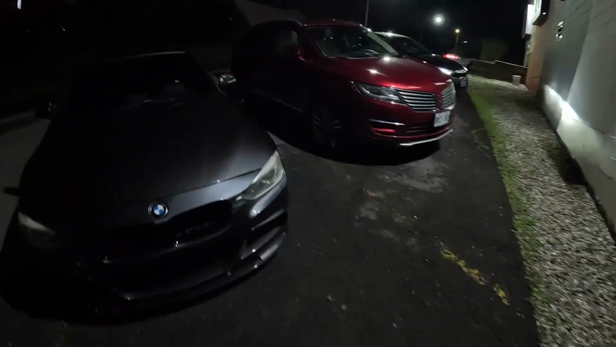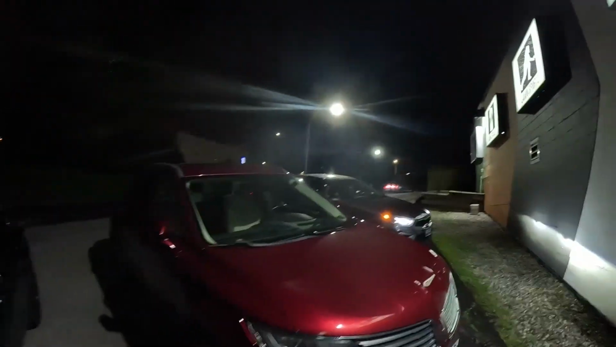But yeah, car's looking good. I did fix the mirror. I just had to clip it back in place. I don't know how it fell out, but it is way darker out. So give you guys a sick little POV going back home. Just try to get a little cold start. It's not really cold though.